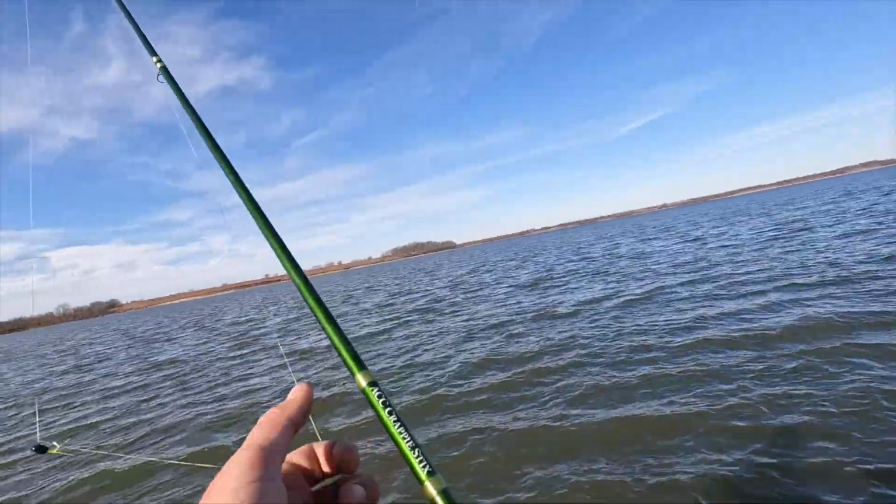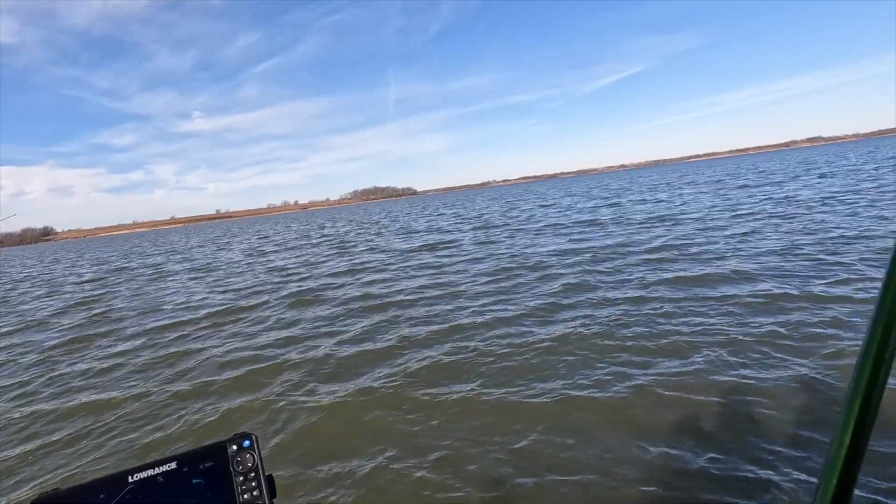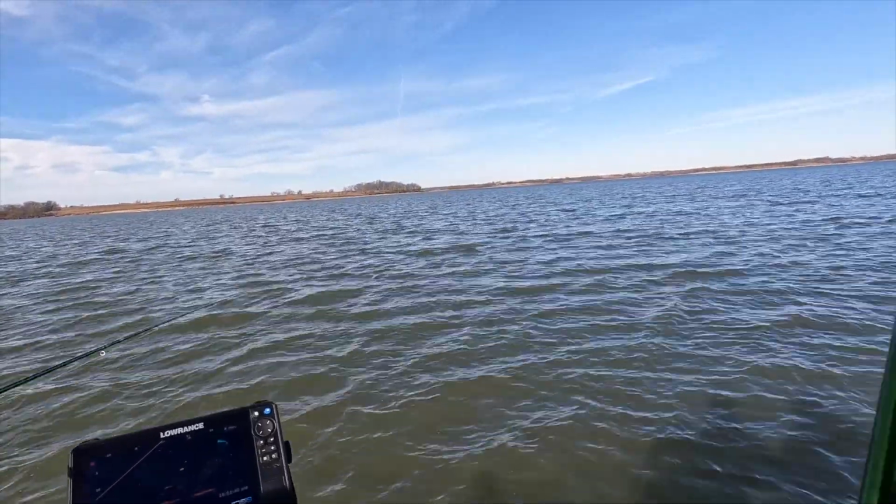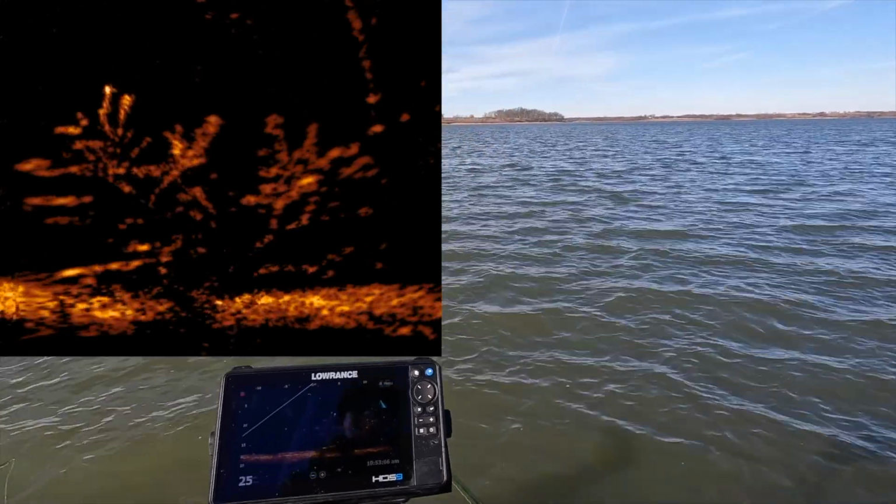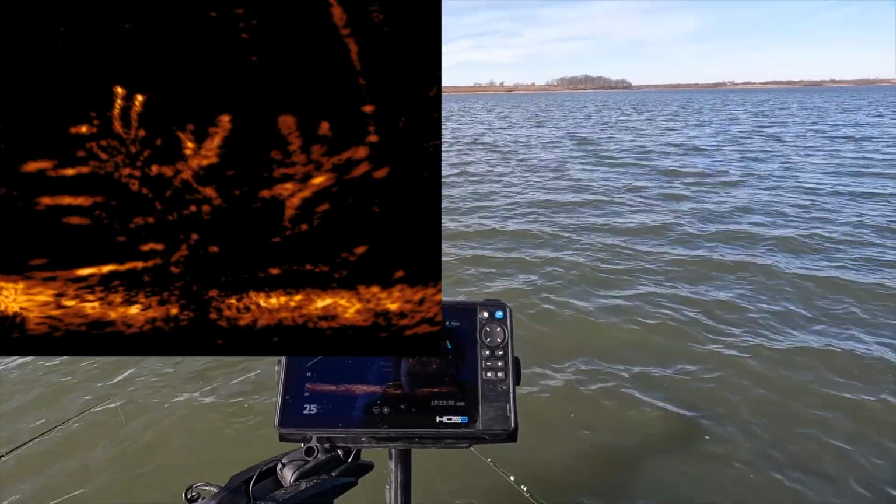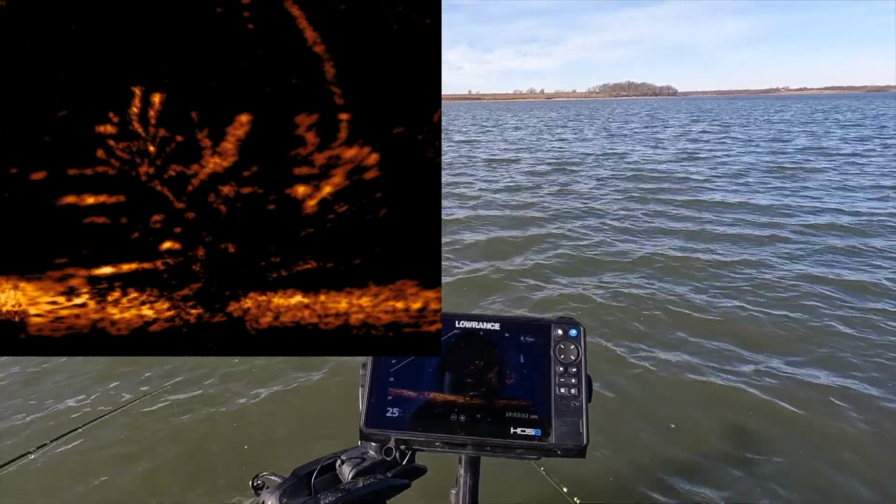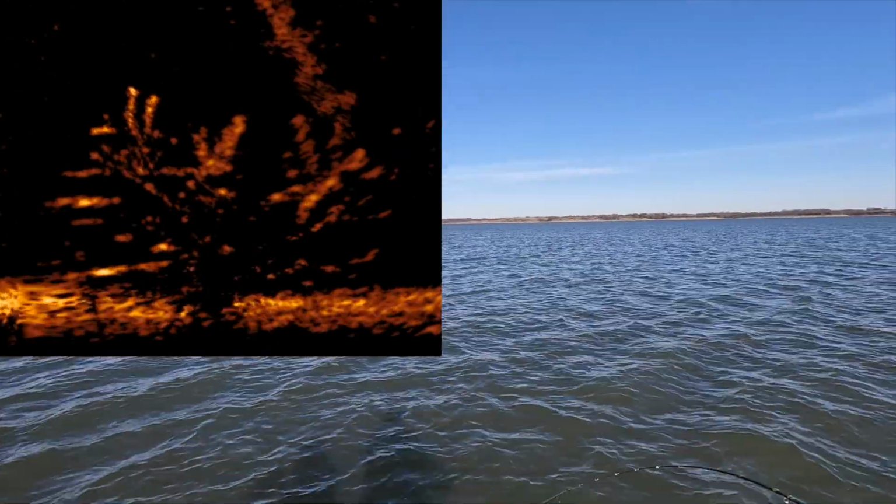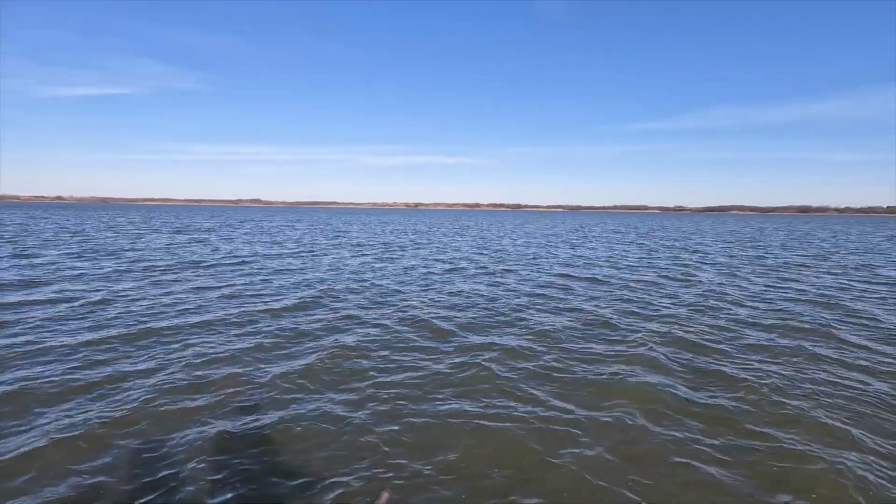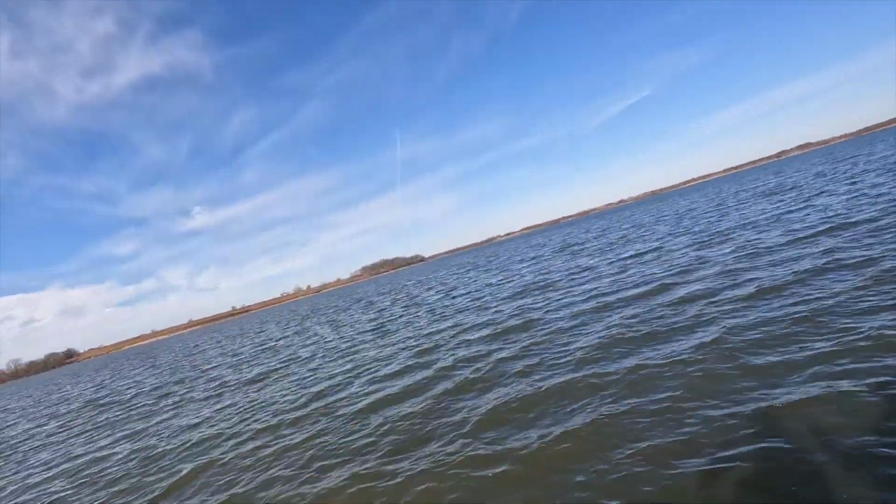There you go. Two in the boat. Does feel huge on this. Don't they feel so much bigger on these long rods? Watch, I'm going to drop down on this backside. Might catch this guy right off the back. There he is. That's a really good one.